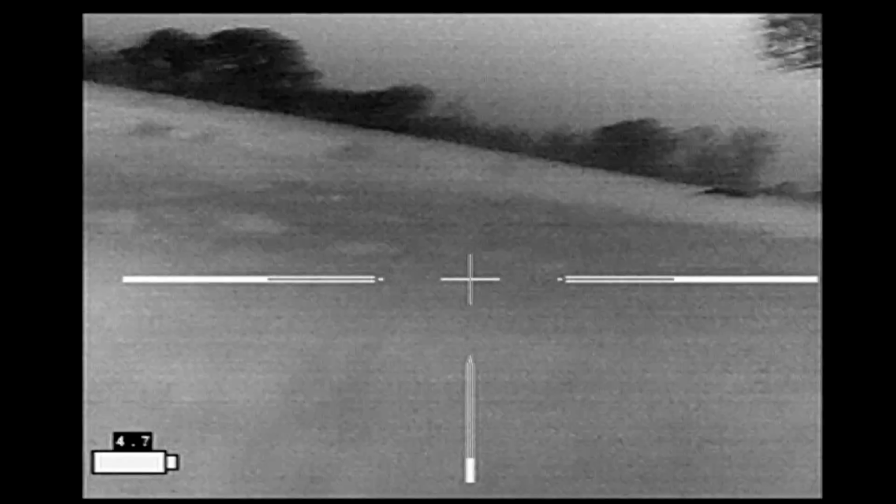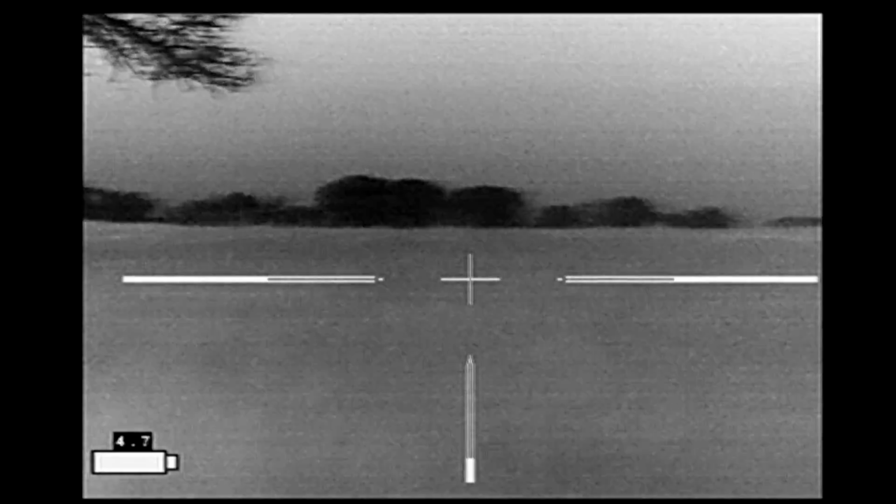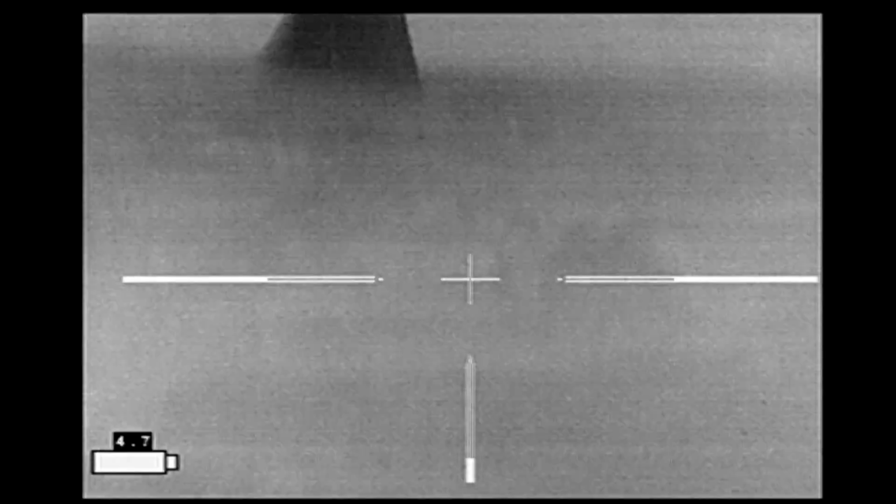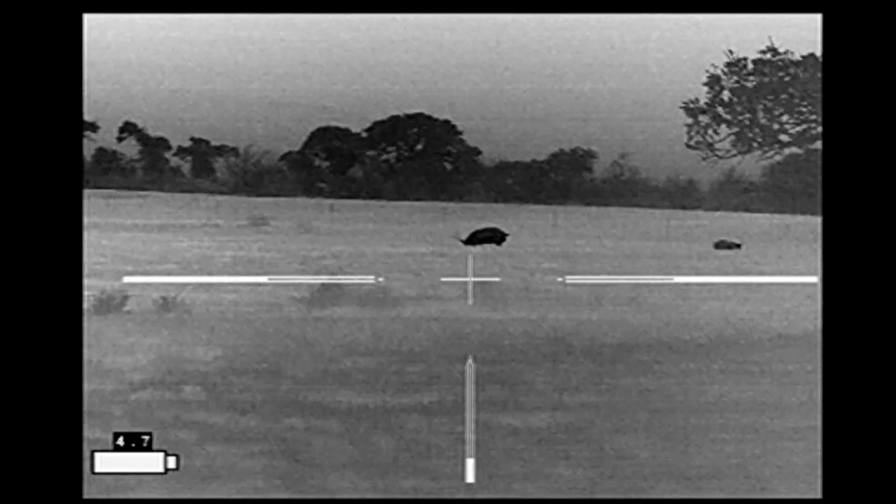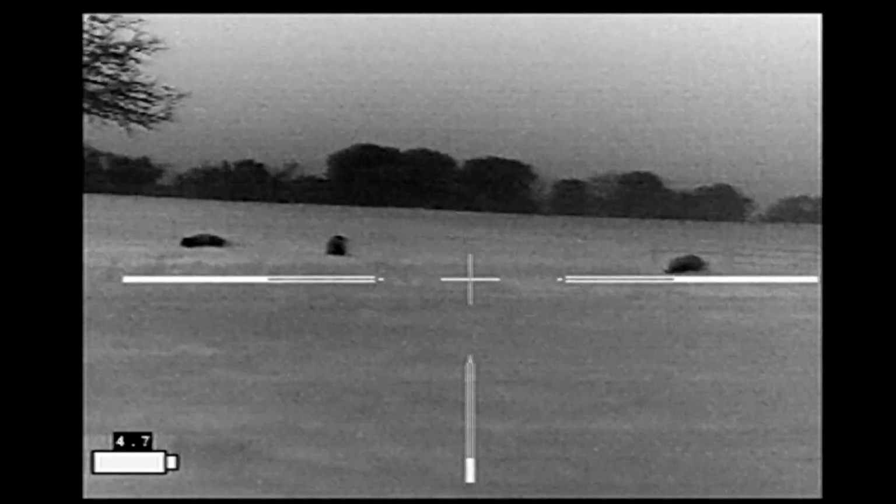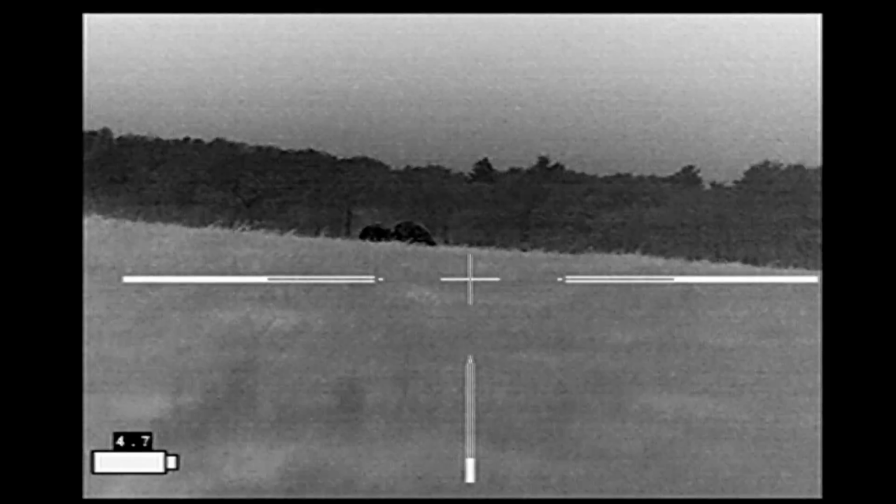So I came down from my ridge, stalked around to the opposite side of the property, using my IR patrol in order to keep an eye on the hogs as I went along. And I passed through a low lake area. And I'm now coming up out of that low area, trying to keep an eye on the hogs that, as it turns out, are on two sides of me.